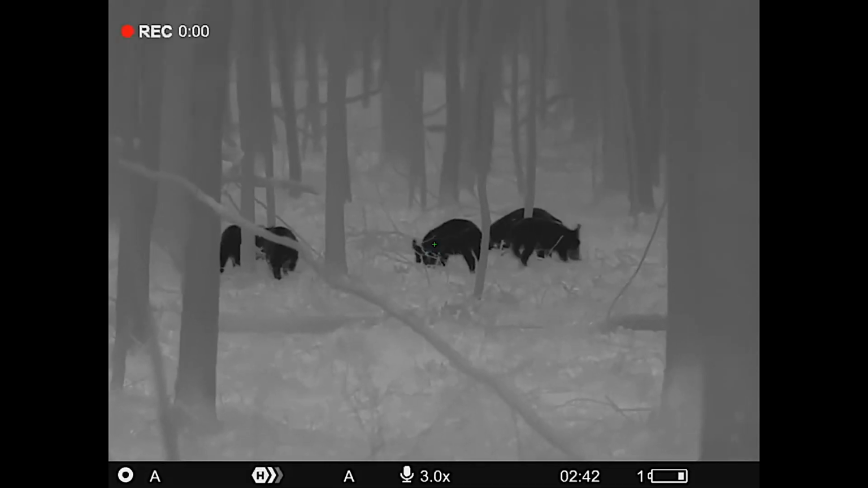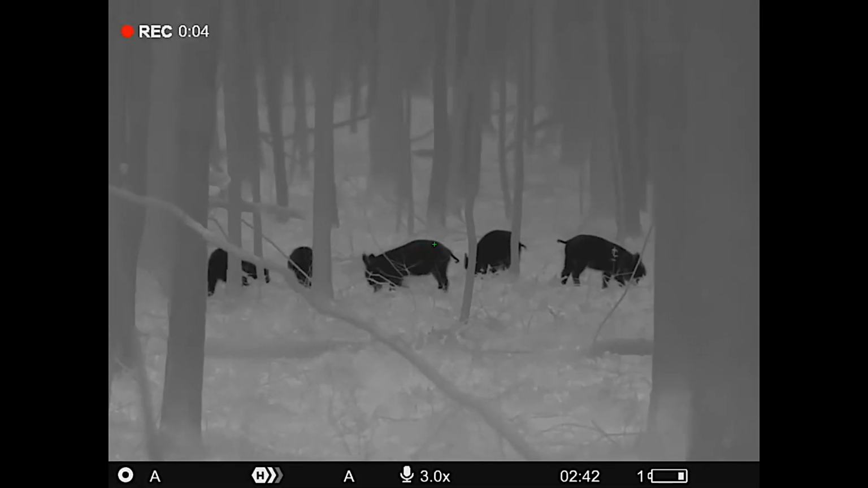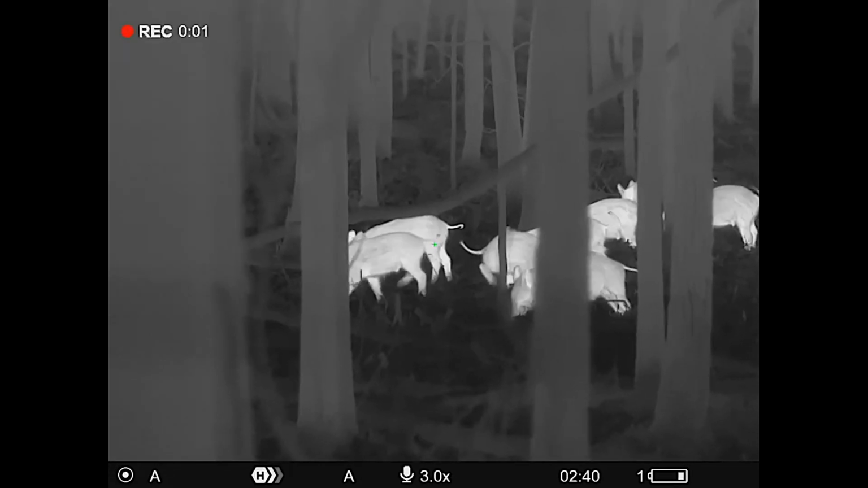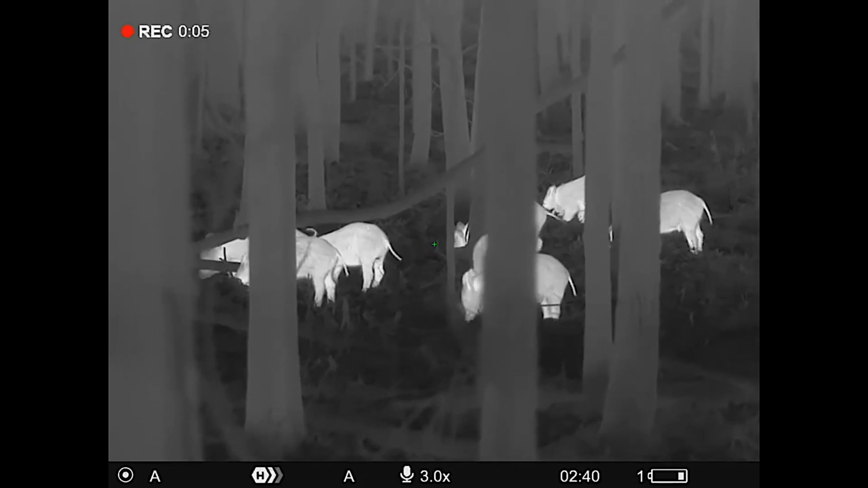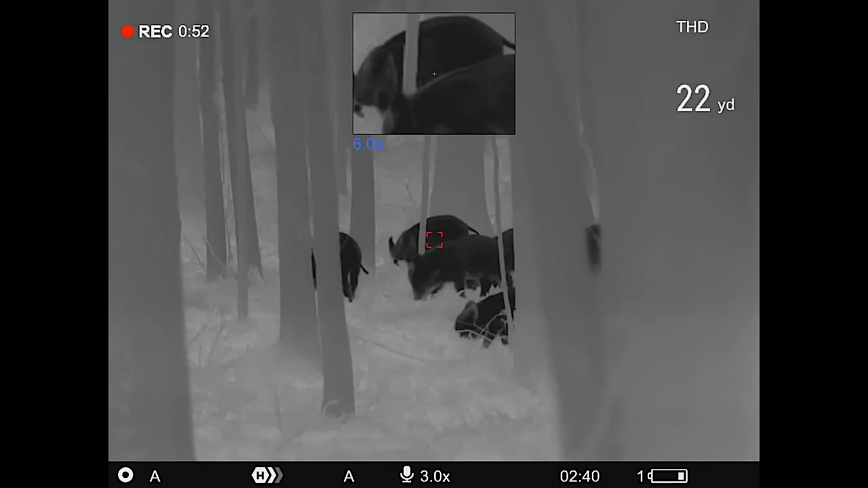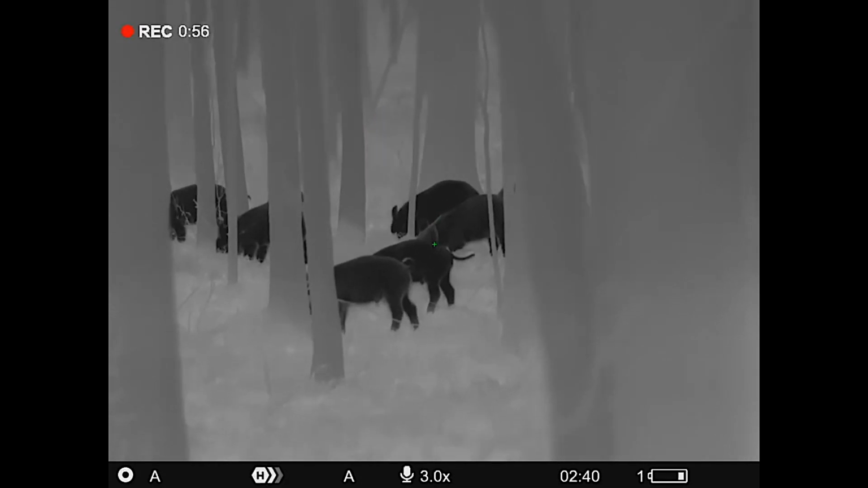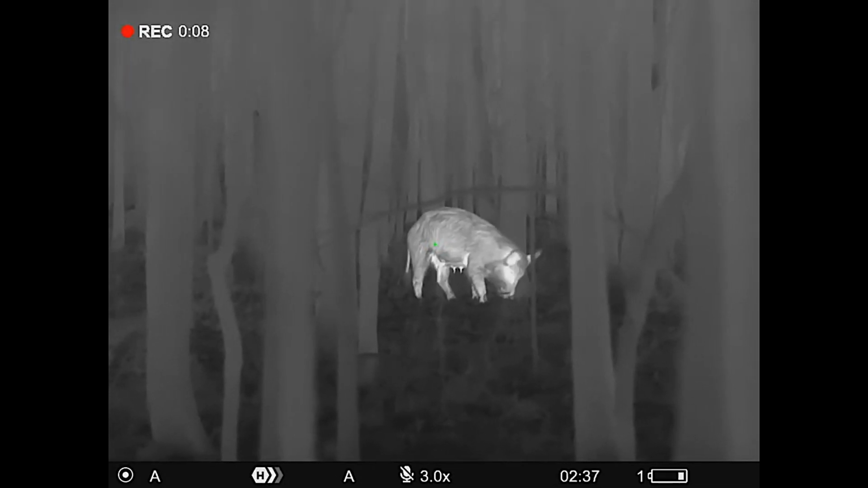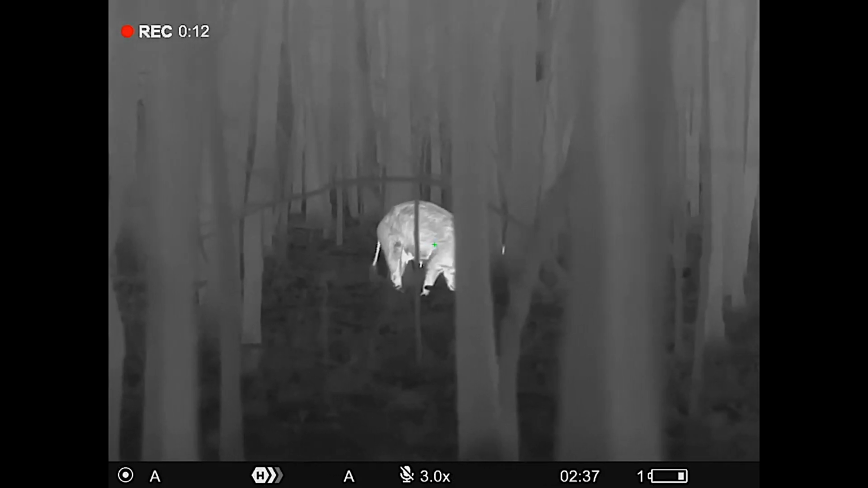So the likes, well, let's talk about the differences between the XP50 and this. Very easy. The XP50, let's do comparable models. The XP50 LRF. So the big difference, the XP50 is a 2-to-16 power. This is a 3-to-12 power. This is probably going to be more popular for guys that are, their average shot's going to be over 100, over 150 yards. You're going to want the higher base magnification like the XG50. So that's the big difference, is the magnification level.